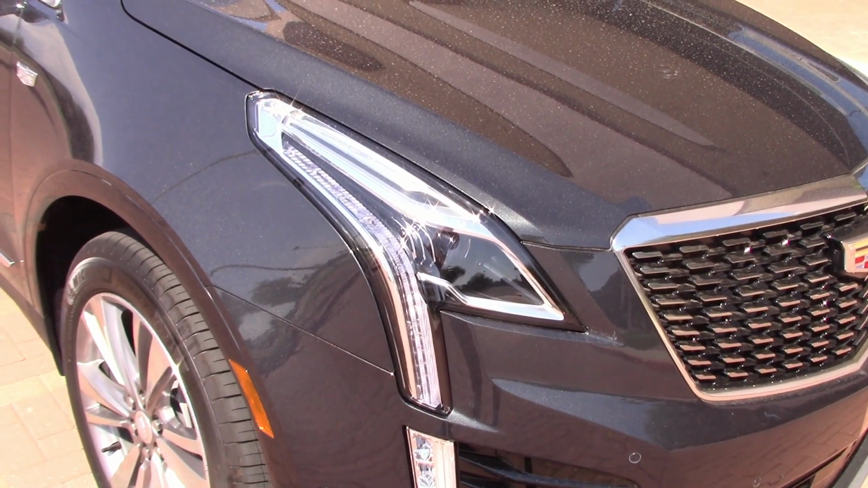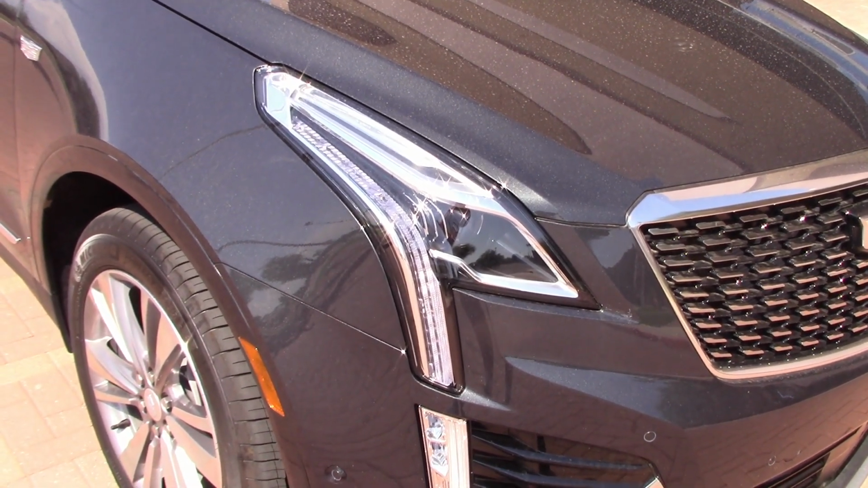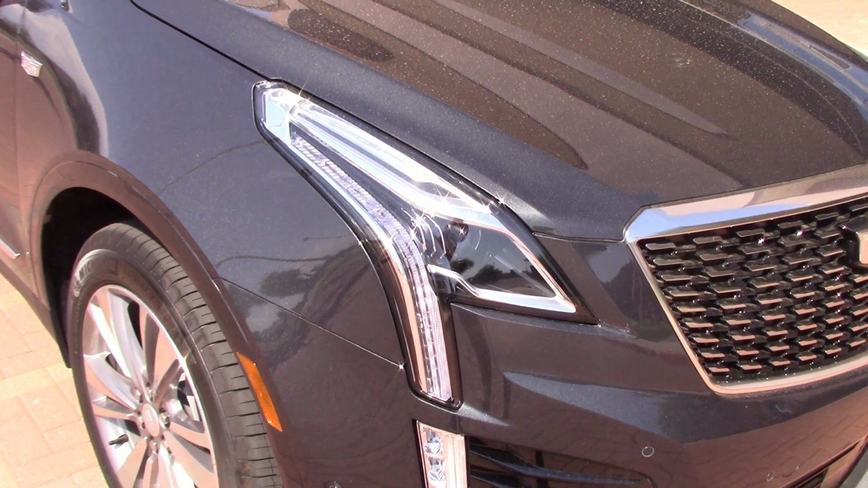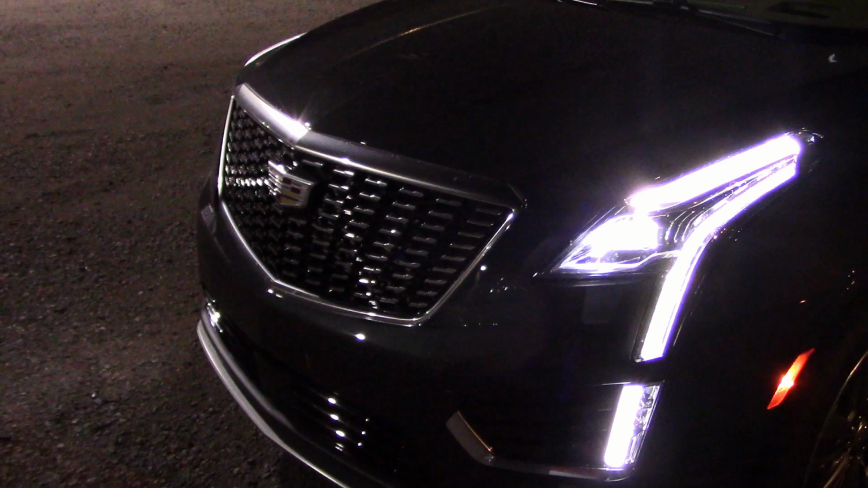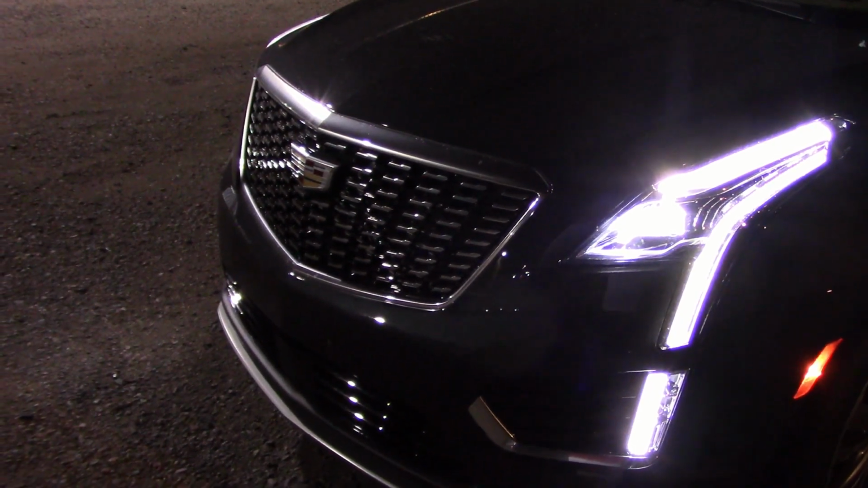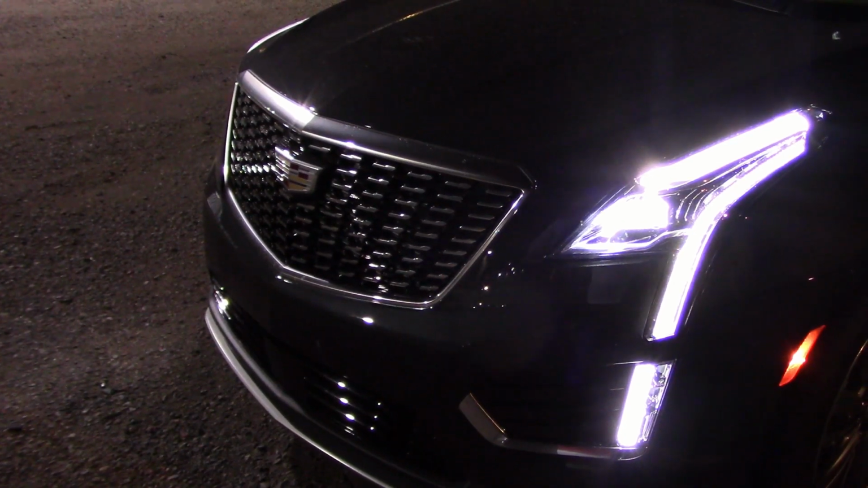And I'm told this has a thermal night vision camera located in the front. That should be interesting to look at, so let's take this out in the dark and see what it does. Okay, it's dark enough. We're going to check out these headlights. First of all, I want to try out this night vision system. For $2,000, it should be a pretty good thermal imaging camera, but we'll find out soon enough.